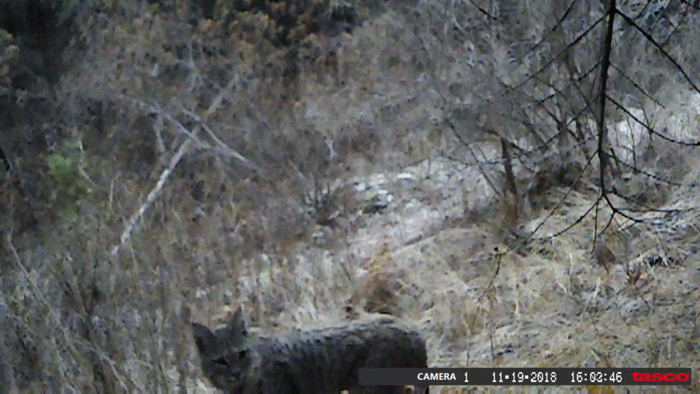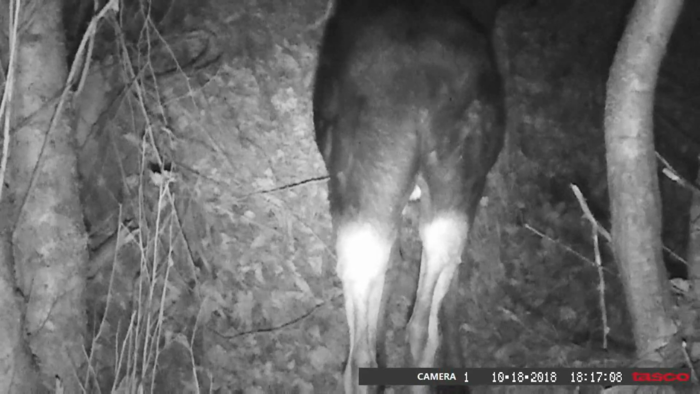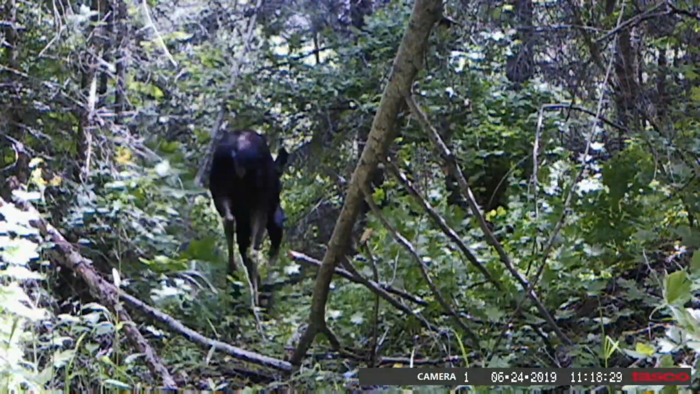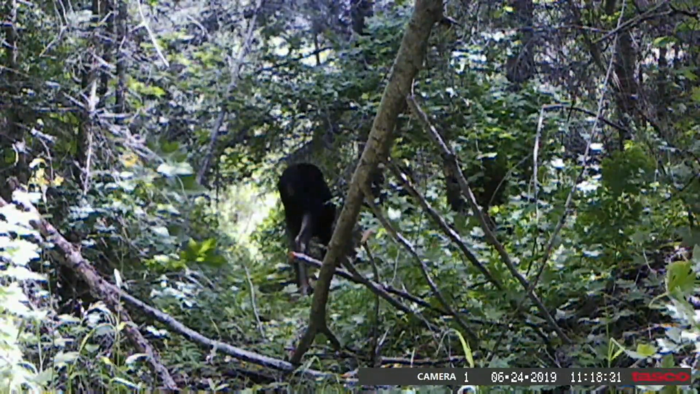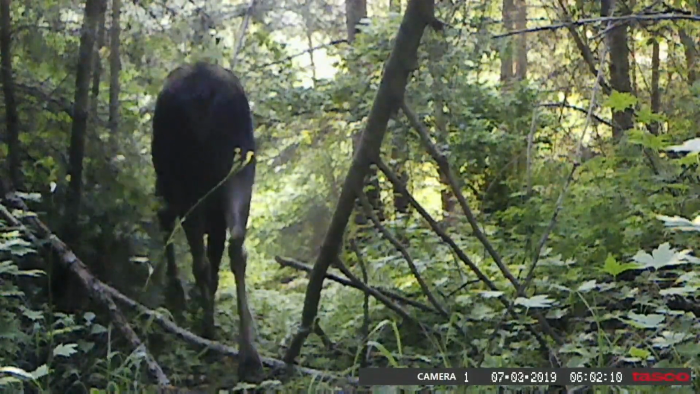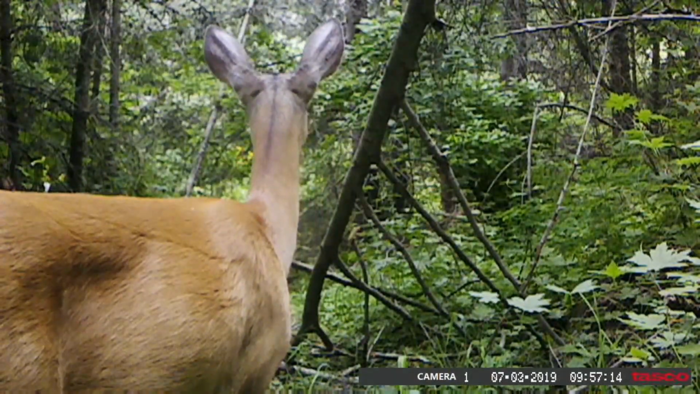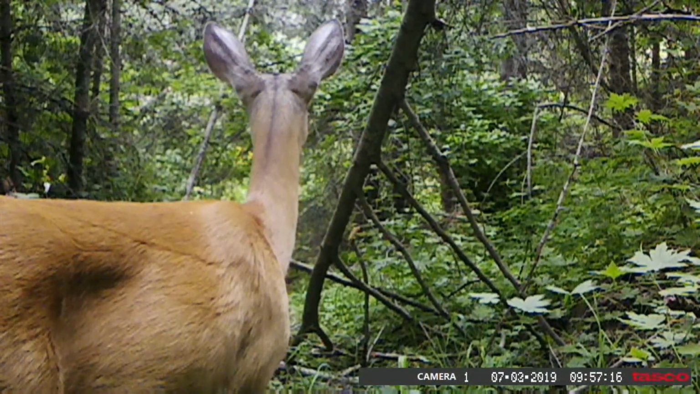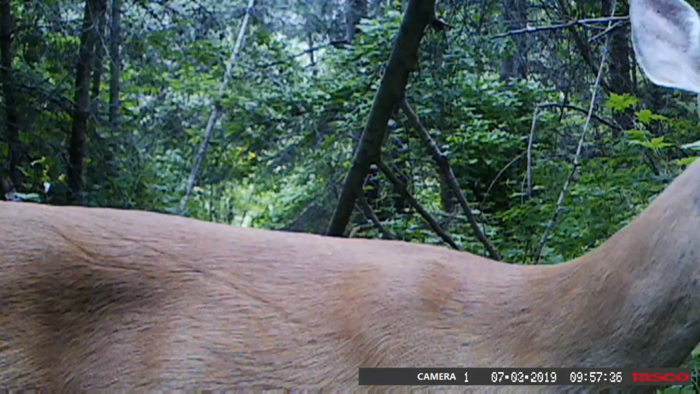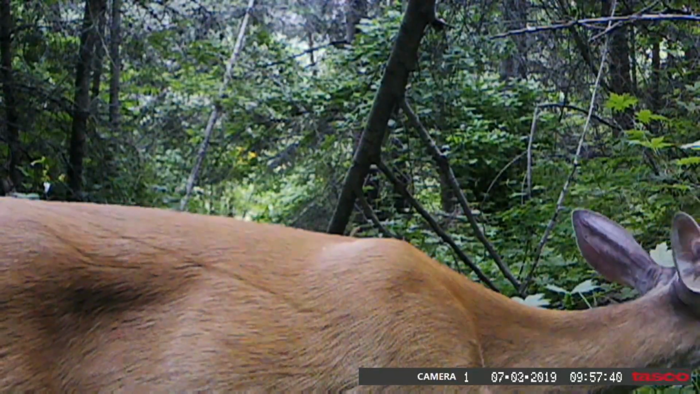All of the videos that you see here were captured within 200 feet of each other, and I moved the camera from one location to another in that general vicinity. And this area is located only about 200 feet off one of the main trails. Many times when I'm up there replacing the memory card, I'll hear hikers or bikers going by down below me as I'm doing my memory card exchange.